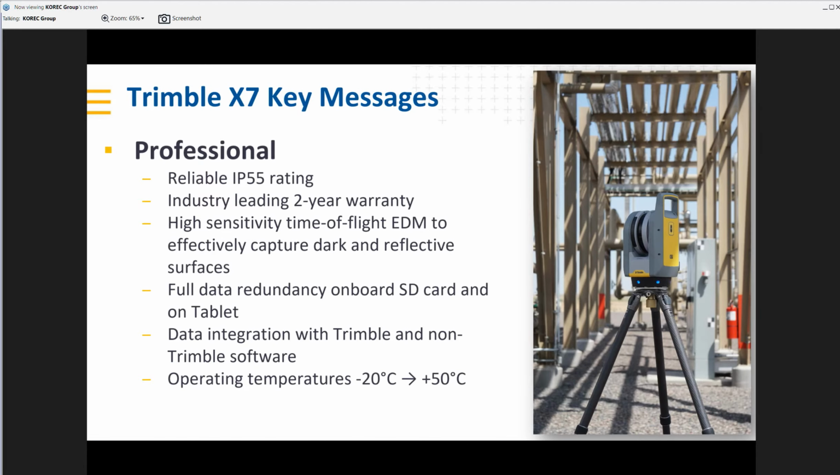And professional, yes, we are looking at a fast and very efficient scanner here, but also a very robust and capable scanner. So we can collect our data with a quality that we can trust, but we have robust methods of checking that data quality and integrity on site, so we have complete confidence.